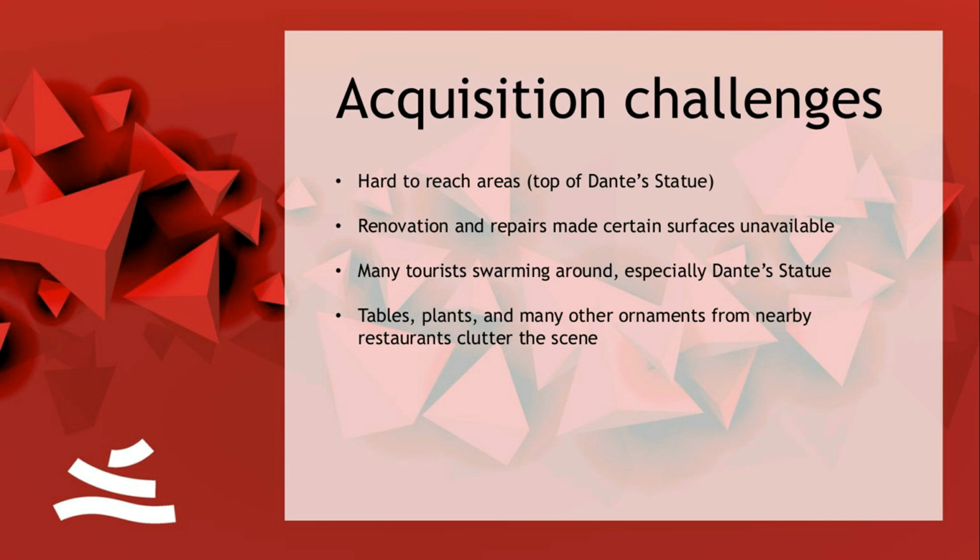Some hard-to-reach areas. For example, if the statue was 4 meters high, it's hard to get on the top of a statue with a laser scan. There were renovation and repairs, so some facades, some parts of the building were unavailable to be scanned because they were under renovation. So either you go back there and get a new permit to scan that, or you go with pictures that may be taken earlier or after your scan position.